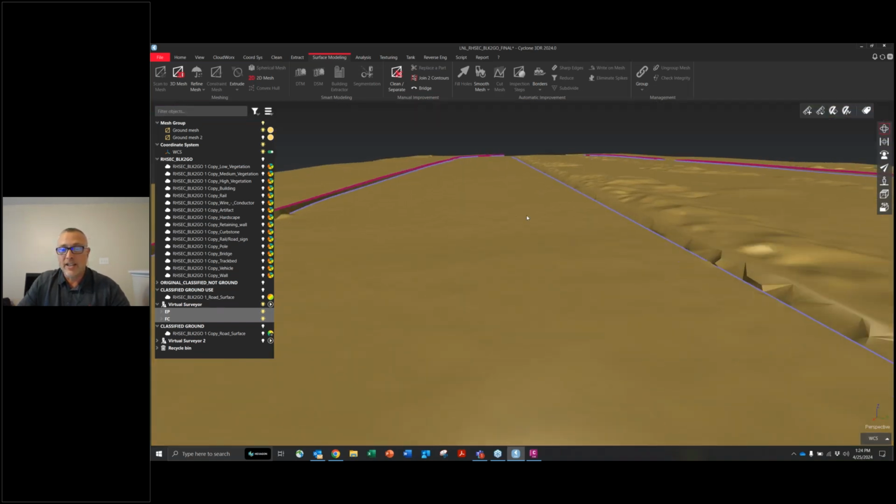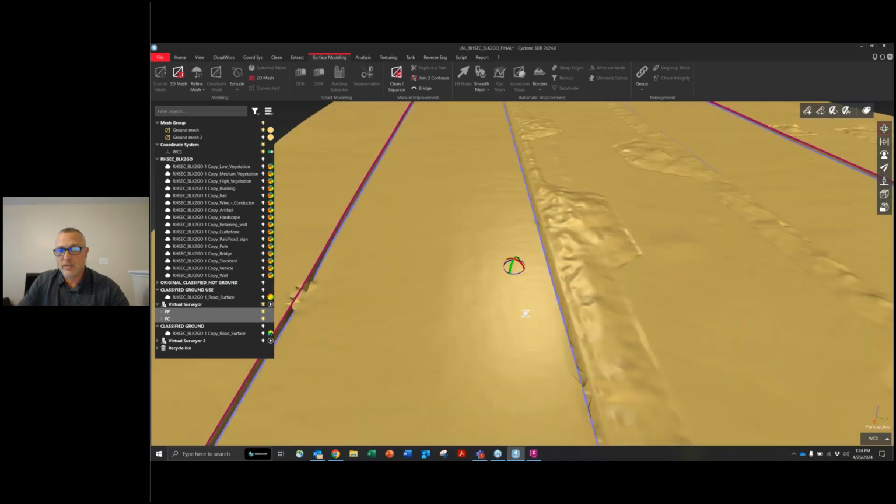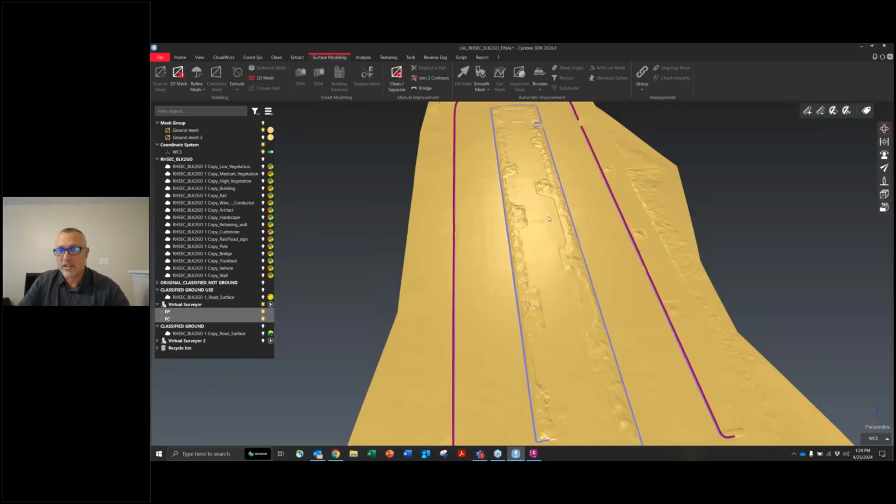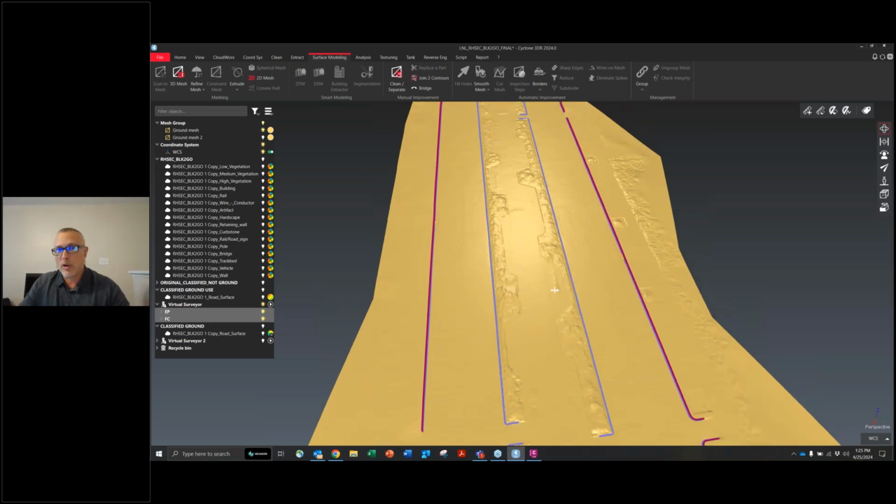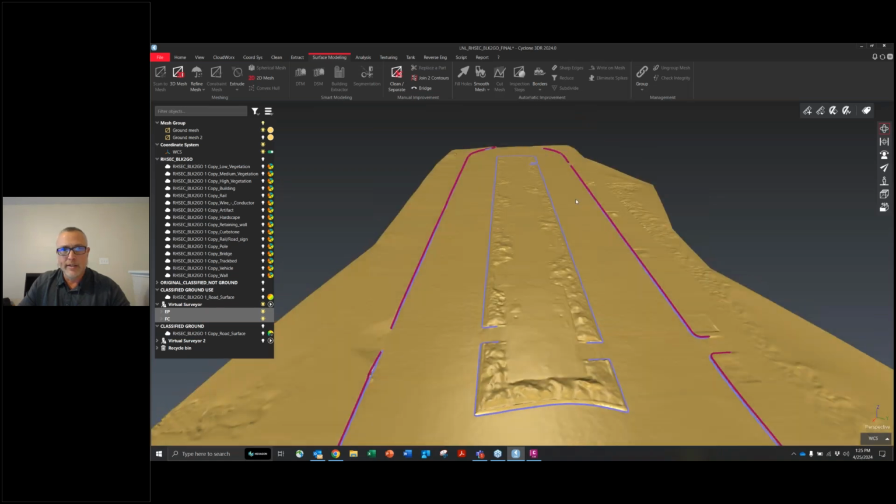So the great thing is, this is a lot of details that AutoCAD's probably not going to pick up on. What we're trying to do is get this surface and these break lines into AutoCAD. So once we're happy with our mesh and where it is, then we can take this mesh.